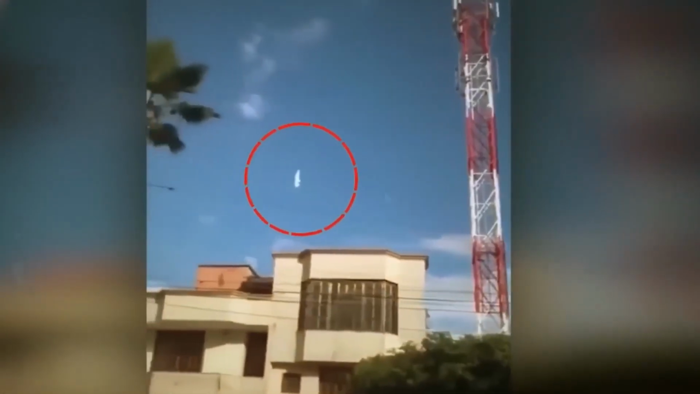What cements the authenticity of this phenomenon is the camera person's decision to pan towards onlookers. Are marveling at the spectacle, a collective witness to this seemingly defying nature event, providing credible evidence that this video is far from a deceitful hoax.